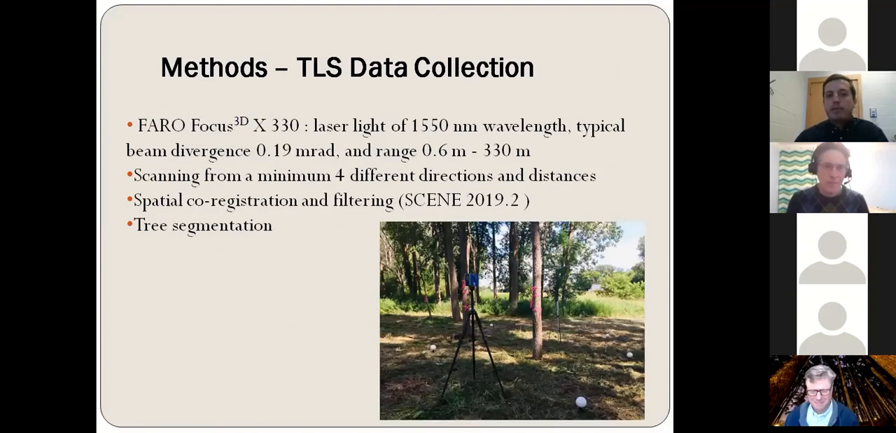Now, I would like to explain how we scan the trees. In order to scan trees, we use the Faro Focus 3D laser scanner, which emits laser light of 1,550 nanometers wavelength, with typical beam divergence of 0.19 milliradians and range between 0.6 and 330 meters. These technical characteristics of the scanner enable us to capture good quality point clouds.